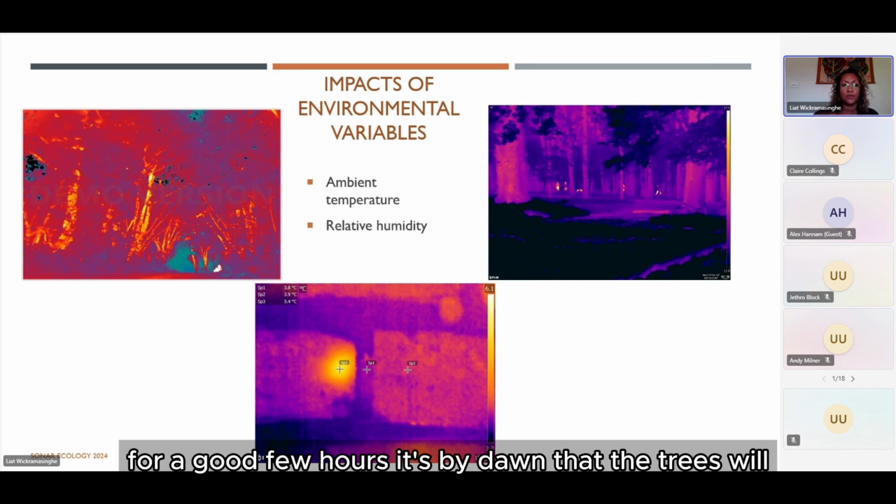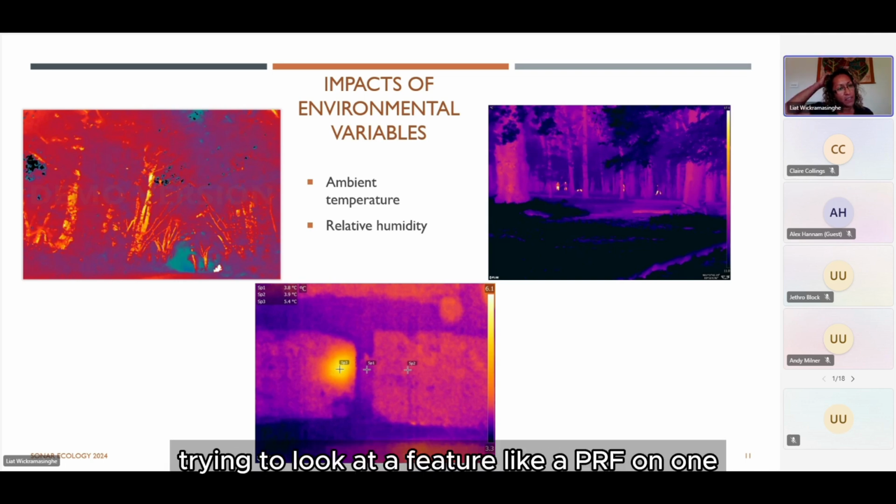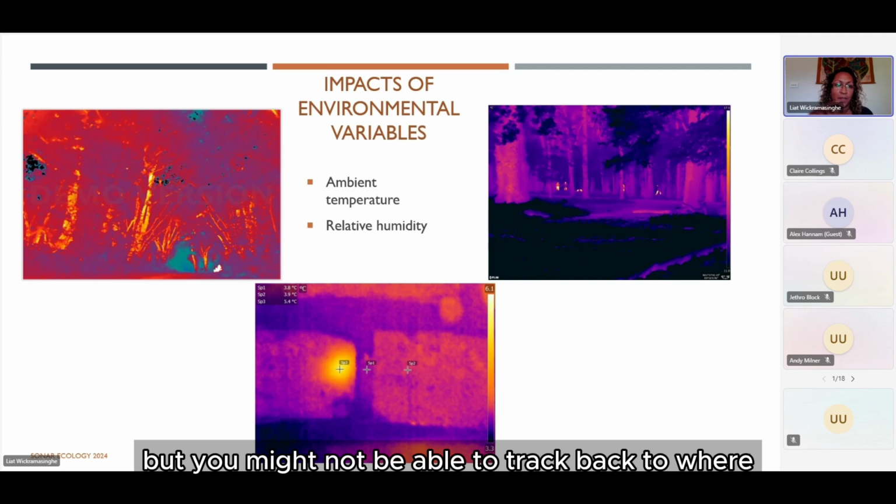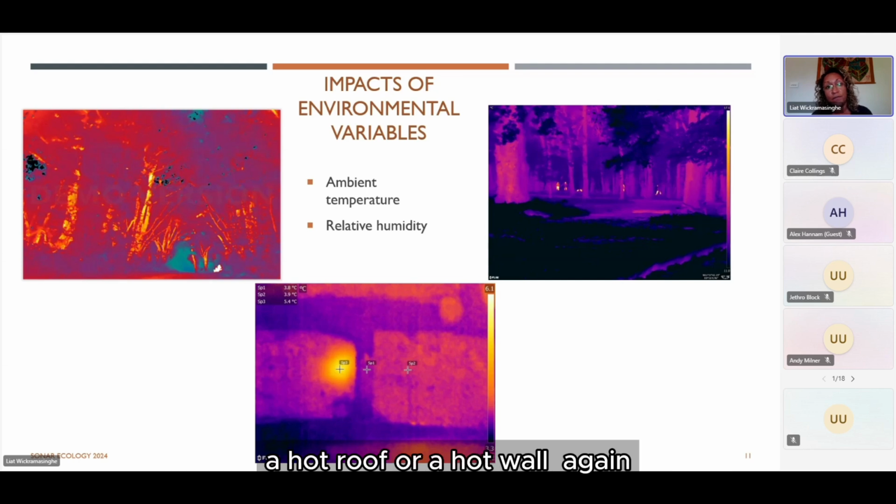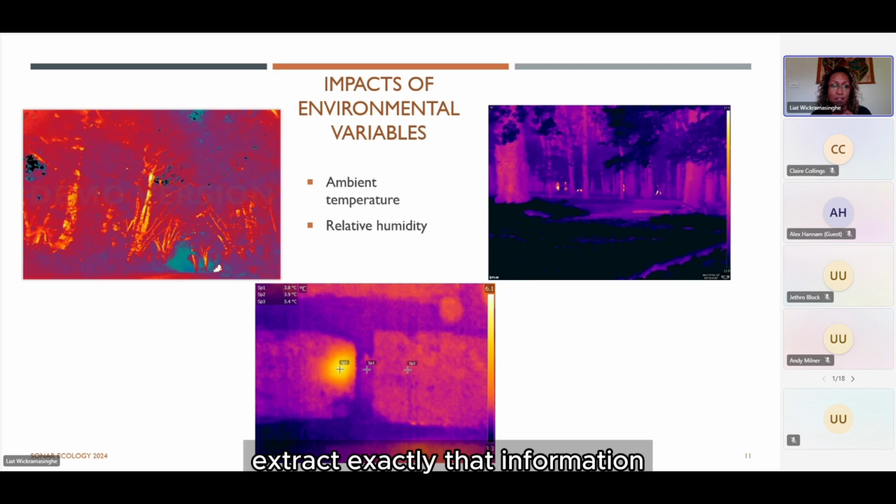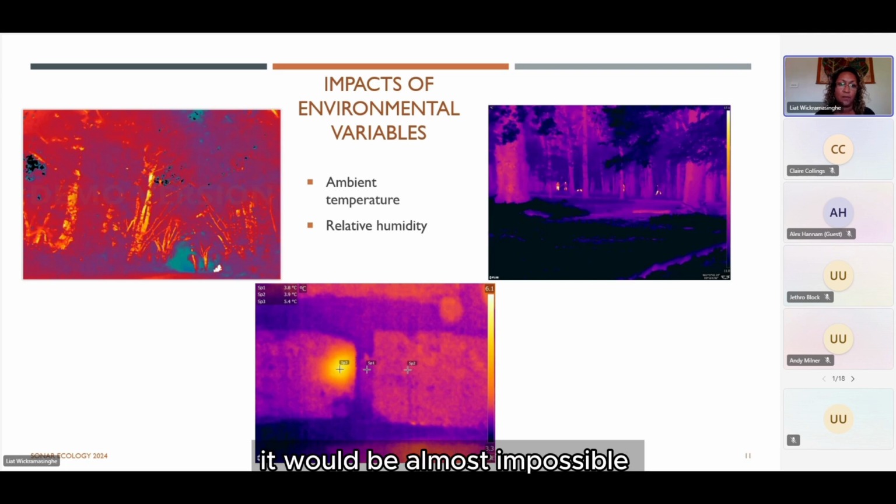It's by dawn that the trees will cool down enough to have a flatter image. So if you can imagine yourself sitting there trying to look at a feature like a PRF on one of these tree trunks, it's going to be very difficult. You will detect the bat, but you might not be able to track back to which feature it emerged from. And if you try and project that onto, say, a hot roof or a hot wall, again, Andrew showed some filters using that software where you could extract exactly the information you need. But if you're unable to do that just by using our eyes, it would be almost impossible.